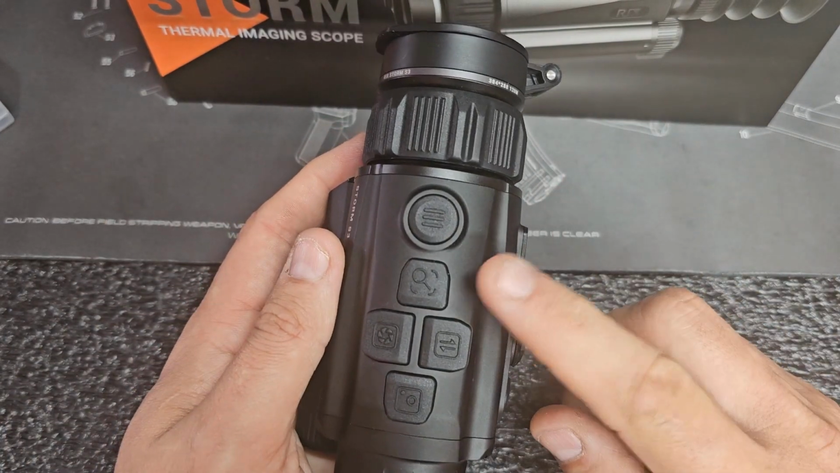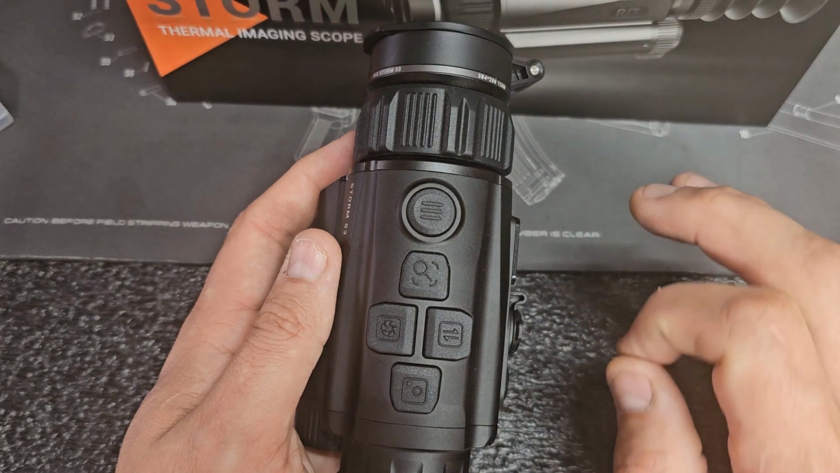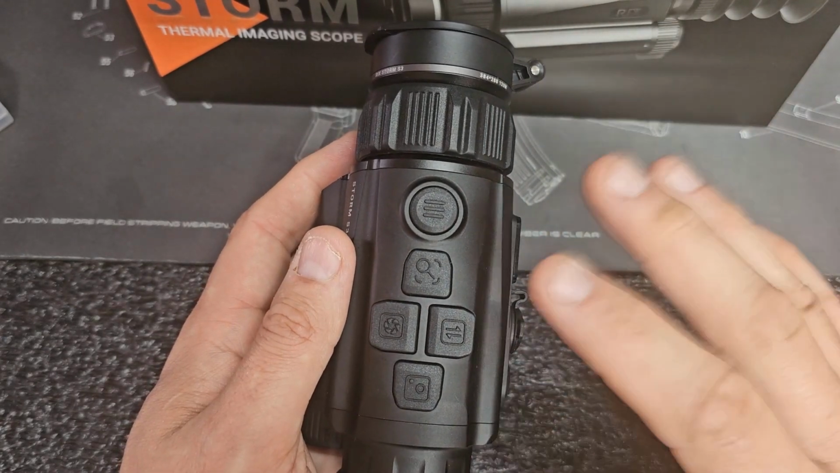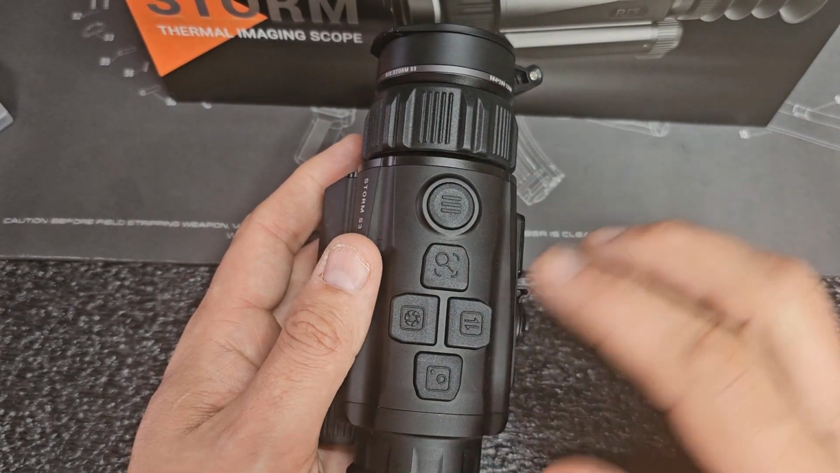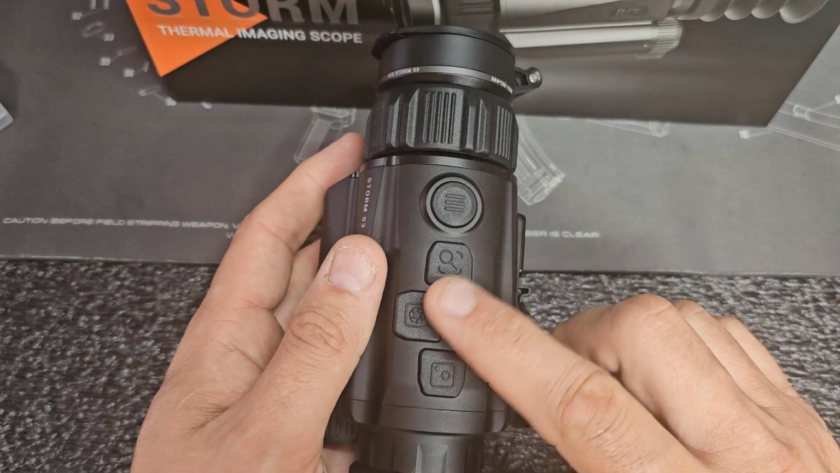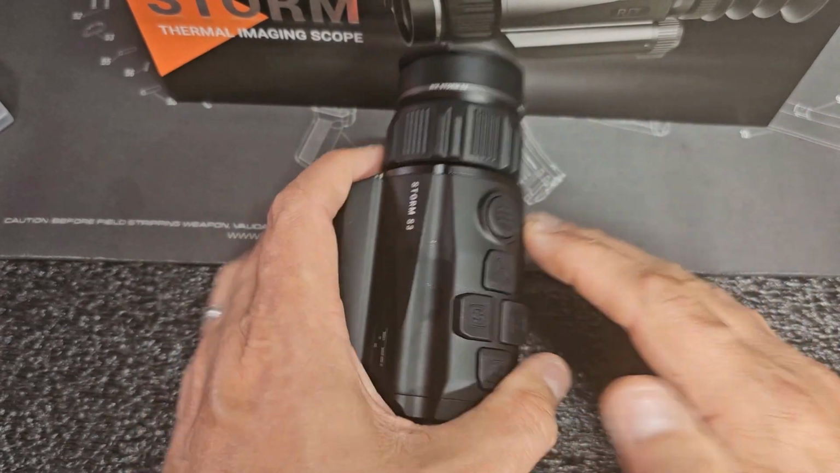The thing that really gets me about RIX products is that they're easily adjustable. They're easy to interface with. They don't put a lot of nonsense into their technology as far as using it. It's really user friendly, so you don't have a lot of stuff to sift through to get to the features that you want. Zeroing is super easy.